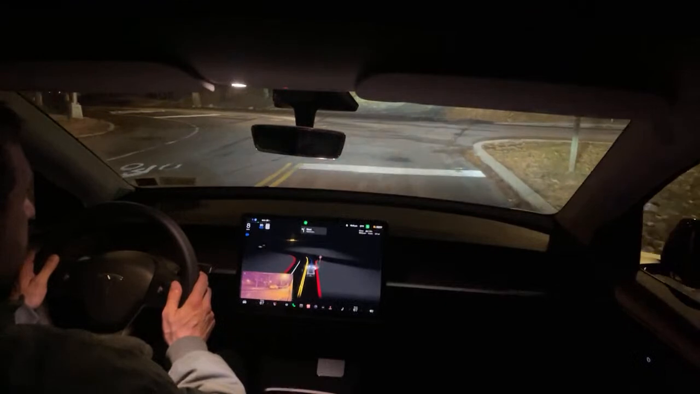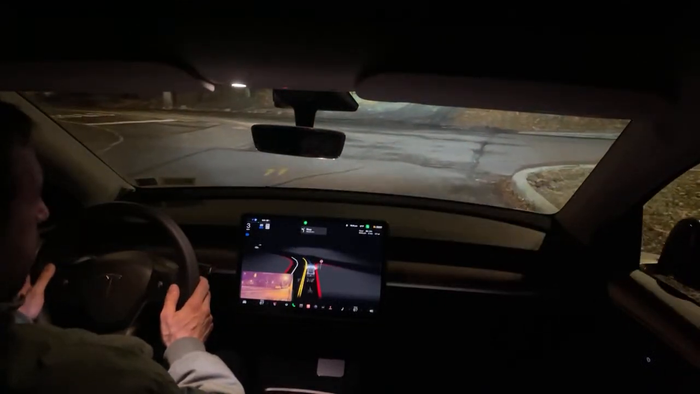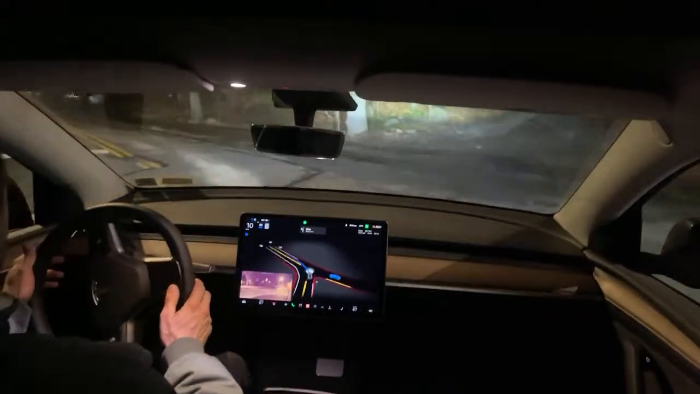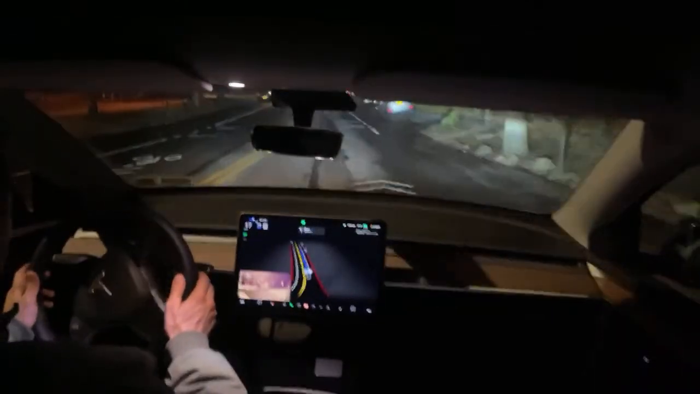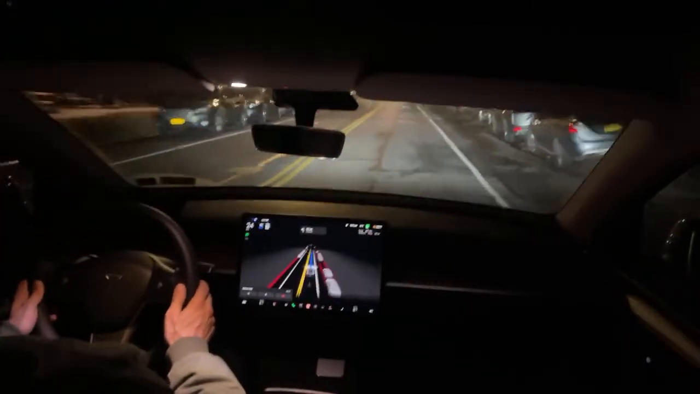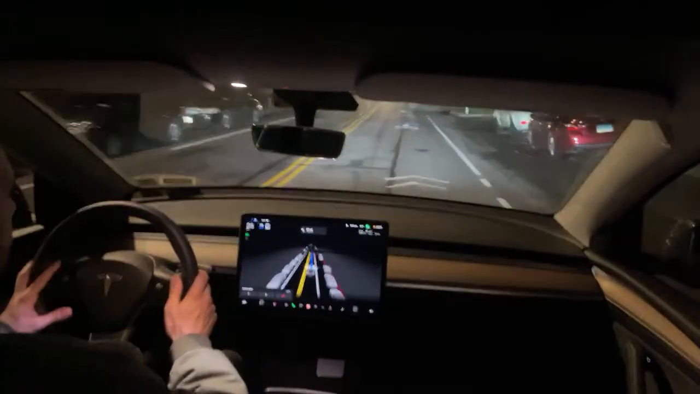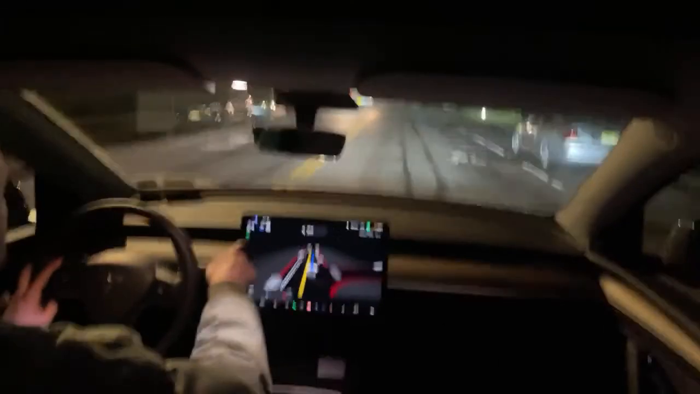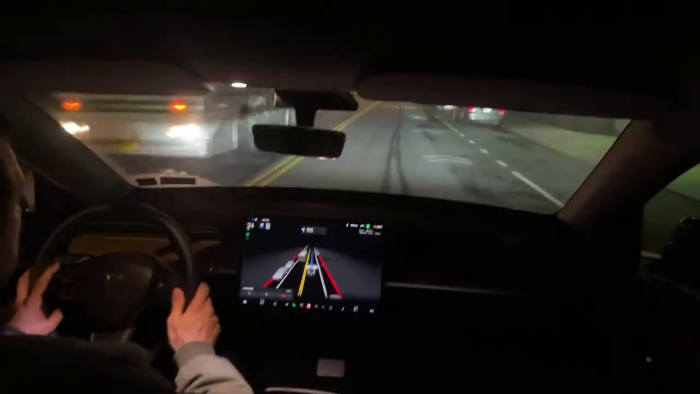All right. Full stop at the stop sign. There's a car getting off the highway here. The Tesla made its decision fairly fast. All right, now we have a slowdown light over here. We should slow down to 17 miles an hour, you'll see. You know what?